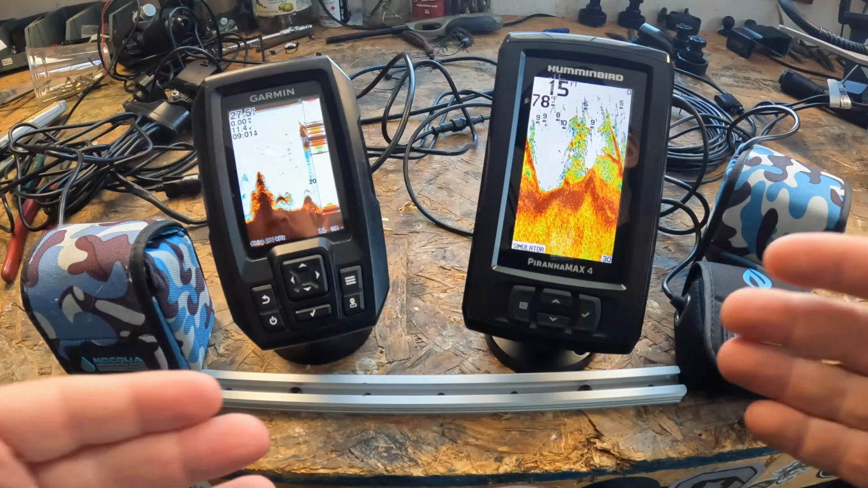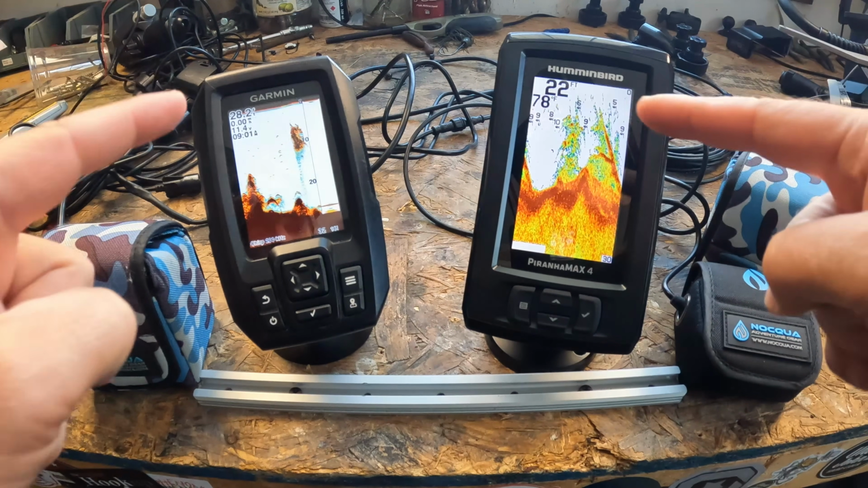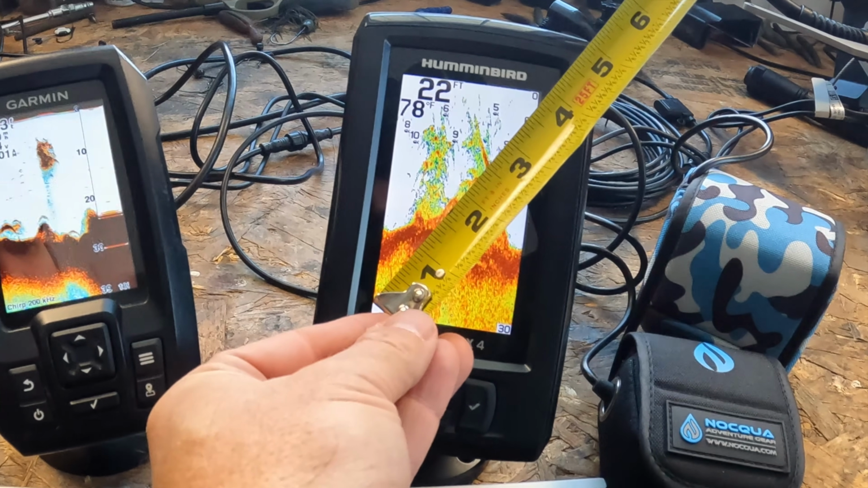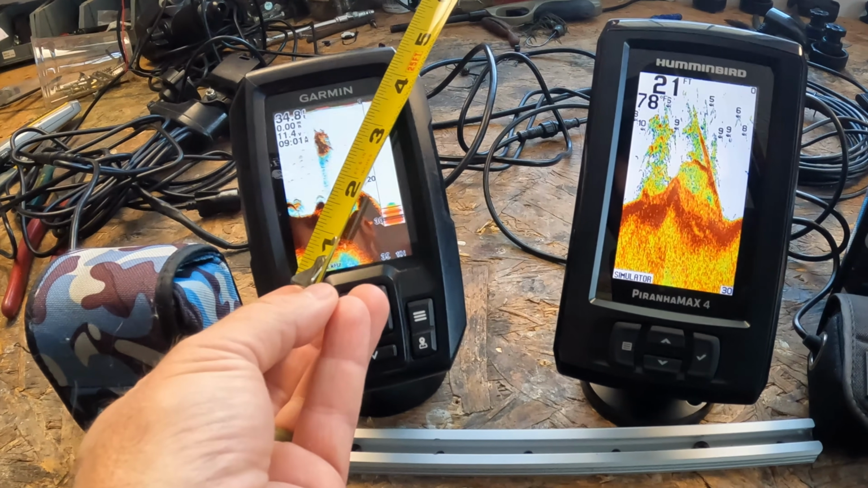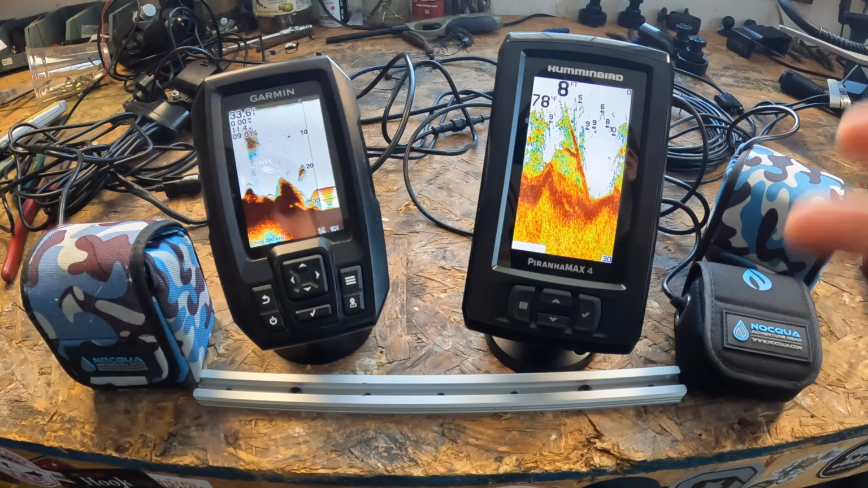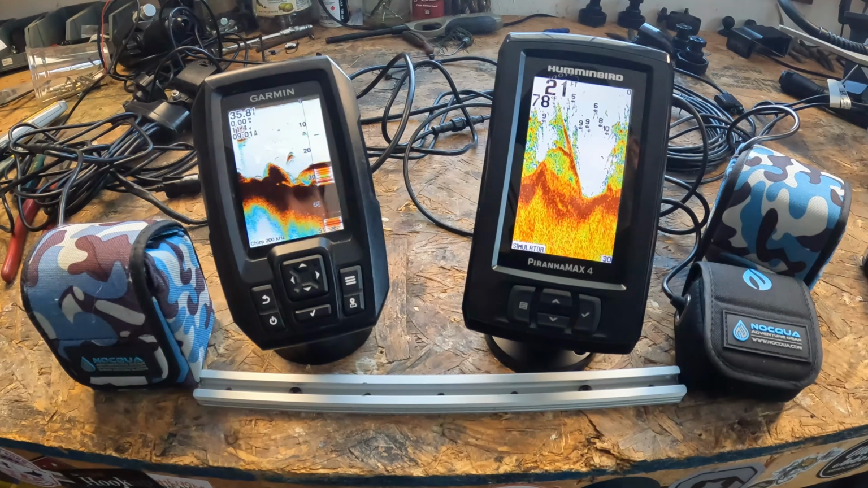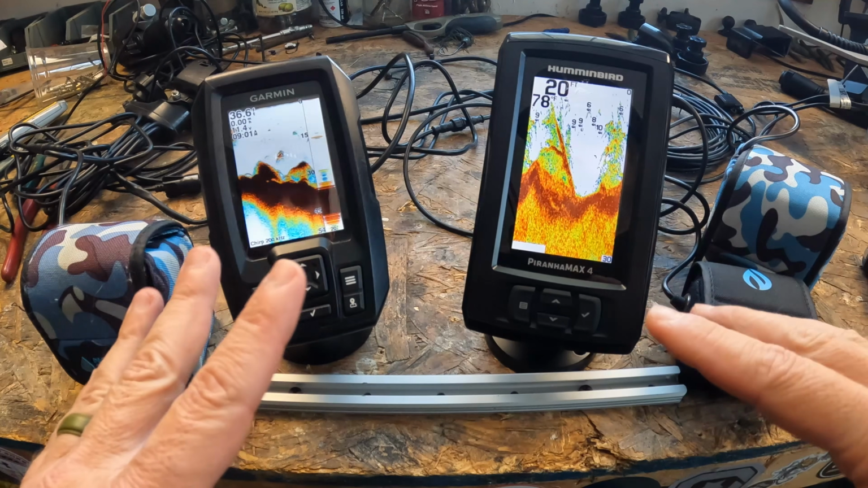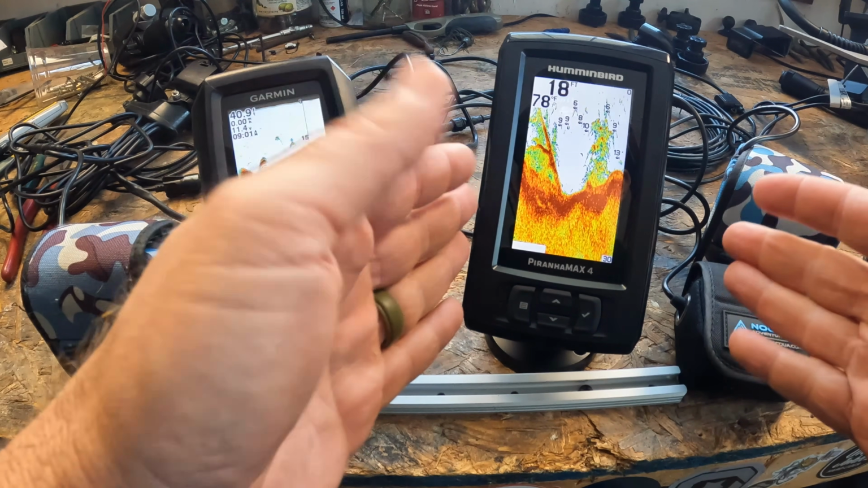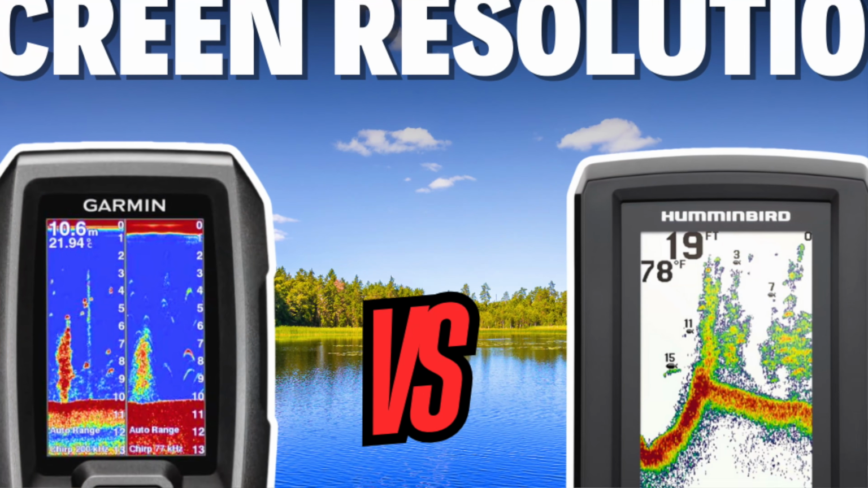And first up, let's talk about the thing you're staring at all day long, which is the screen. So let's do a quick measurement. On the PiranhaMAX 4, you're gonna have a 4-inch screen. And on Garmin Striker 4, you're gonna have a 3.5-inch screen. So that's gonna be a difference. If you already know that you want a larger screen, well, the PiranhaMAX 4 is going to beat the Garmin. However, I would watch the rest of this video because there's a lot more features on this guy than there is this guy.